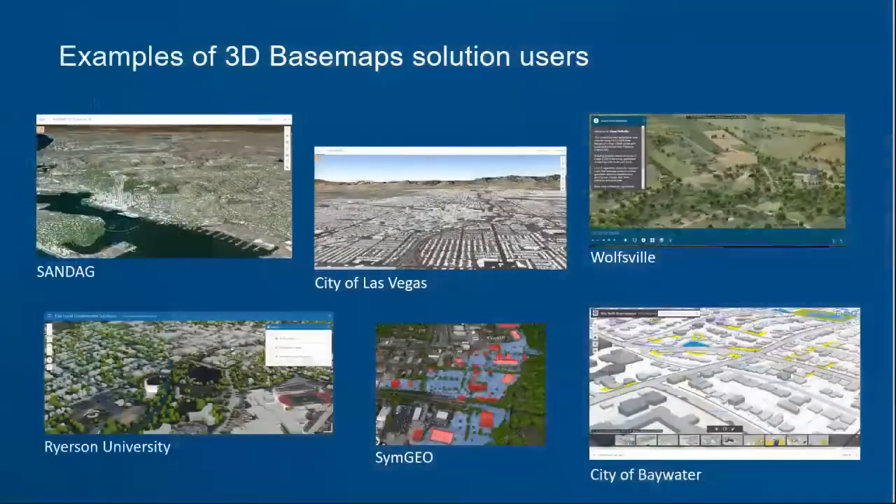So here's some examples of some 3D Basemap Solution users. Sandag actually is the San Diego County regional group, and they can have San Diego County, and a lot of the municipal cities in their area involved in this.